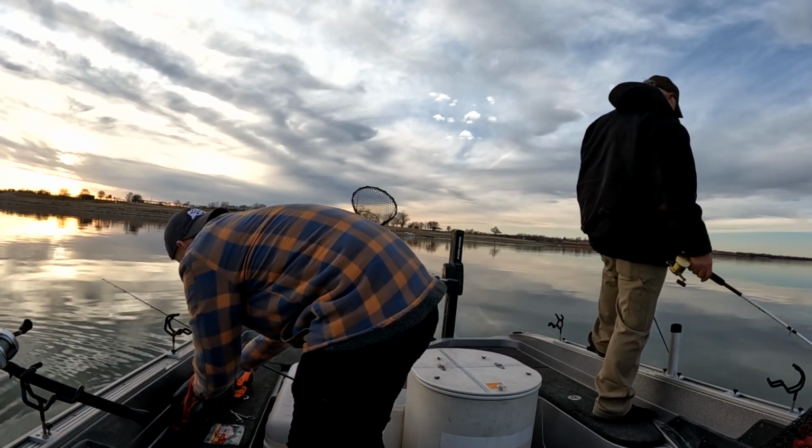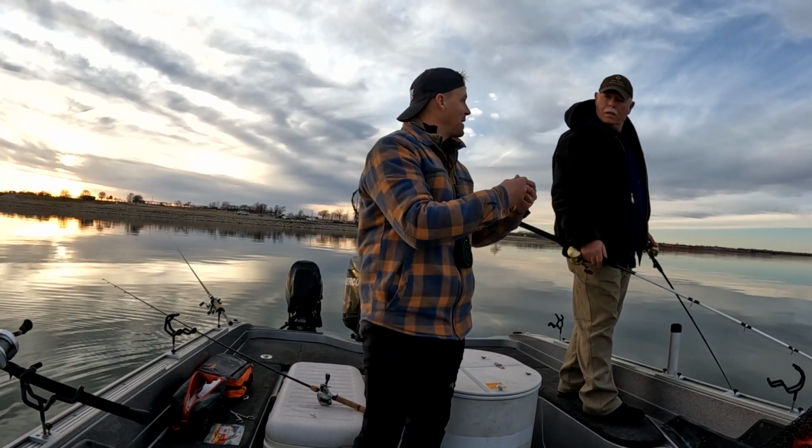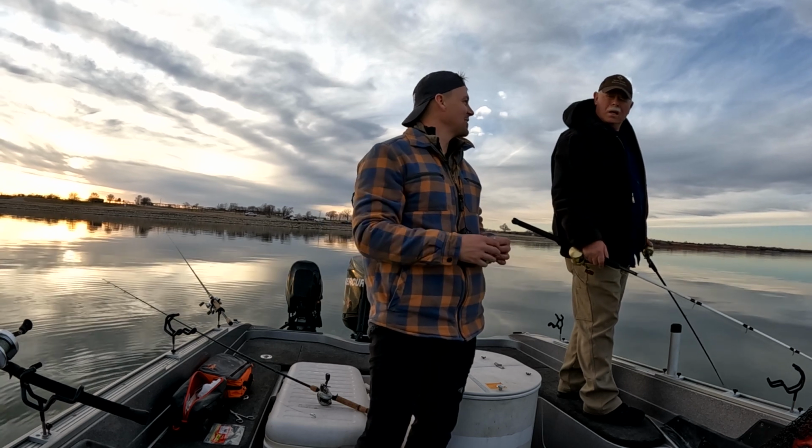You don't even want to know what I just did. What you did? I had an extra hook here. I put my bait on it. I threw it in the water, but it was my extra jig head I just had laying here with no string on it.